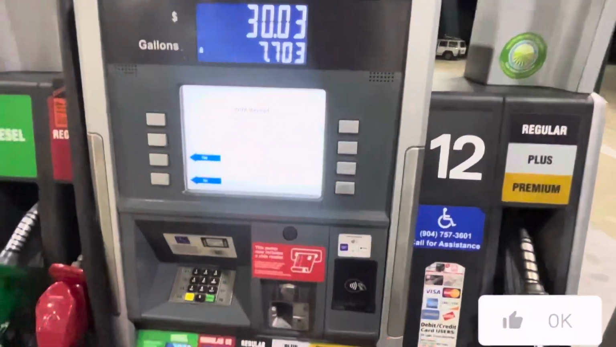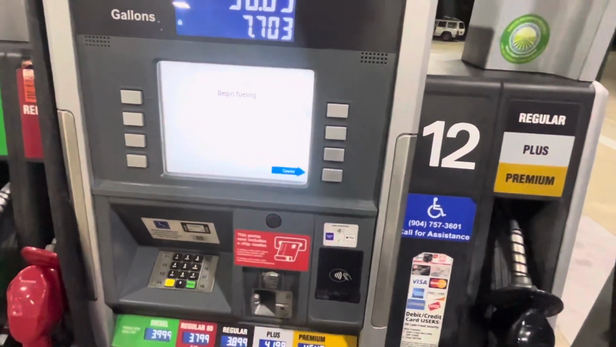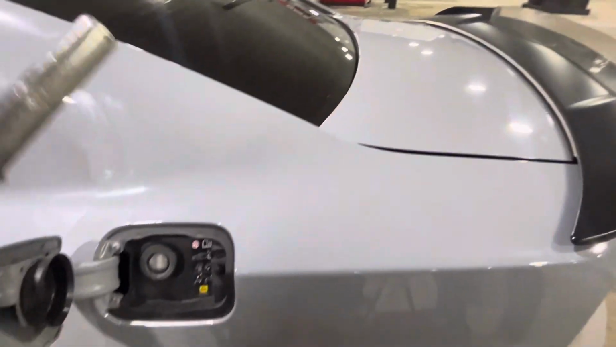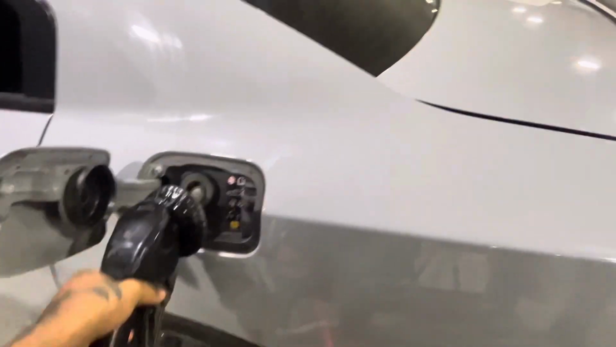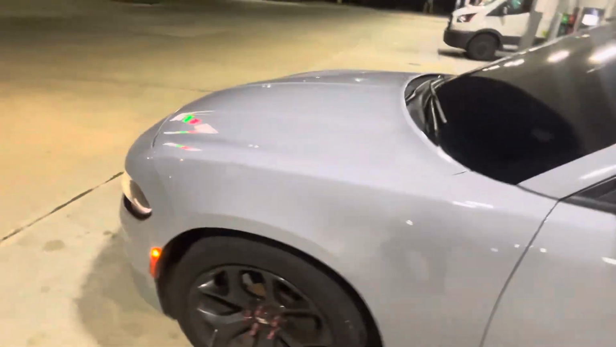I'll give y'all another video on how much it takes to fill up my car too, if y'all boys are on the video like that. But my tank's not empty right now, so it shouldn't be that much. Should be probably like 30. I leave my car on, but I keep my AC off though. I need to clean my car. I need a wash, bruh.